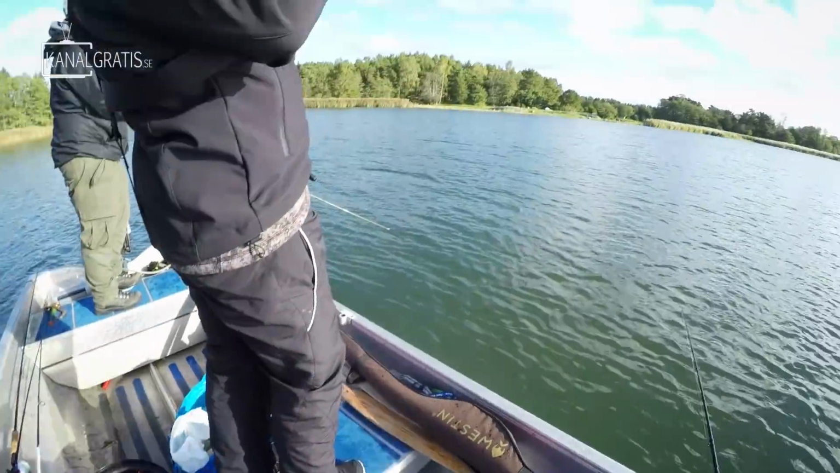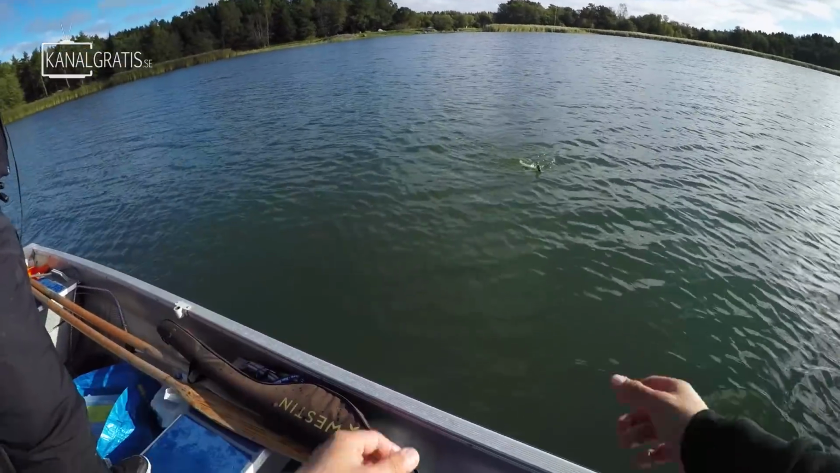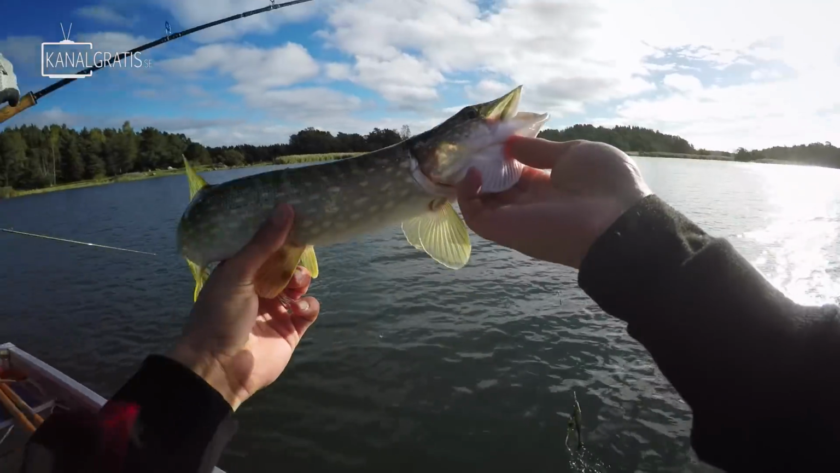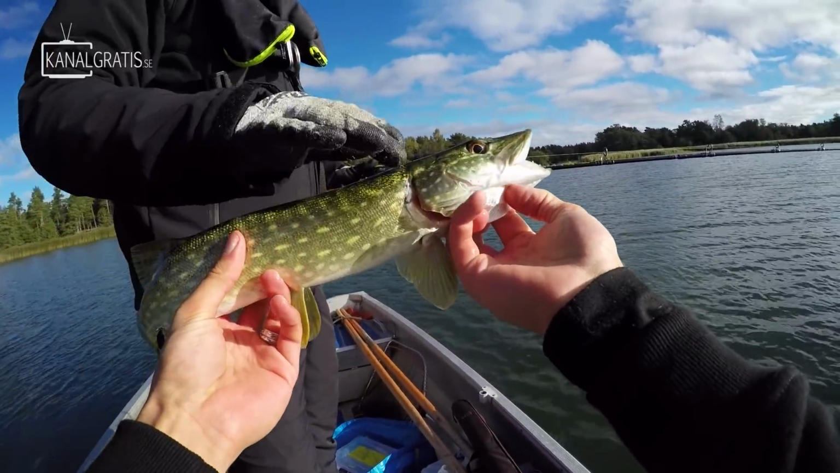Fish on. Oh, fish on for Emil. Good job. Maybe I can land it for you so we can have the first fish here on film. Vegetarian pike. So there we have it, the first whole pike in the boat. Good job, Emil. Thank you. So, okay, it might be small, but it's still a pike. It's super beautiful. Cool.